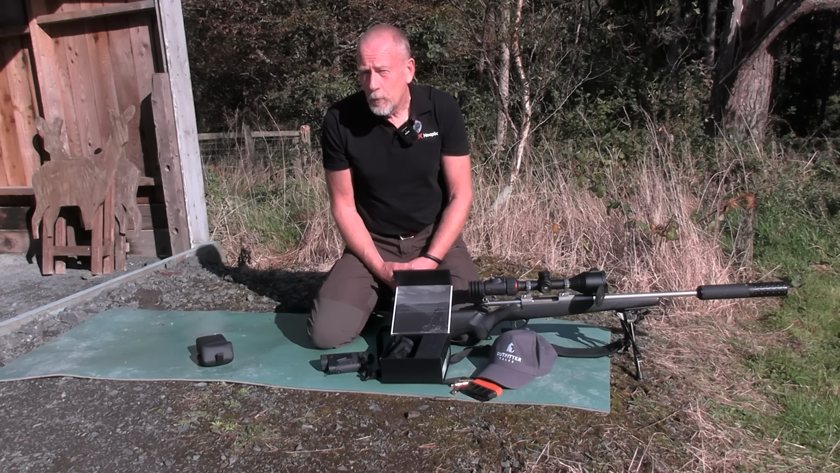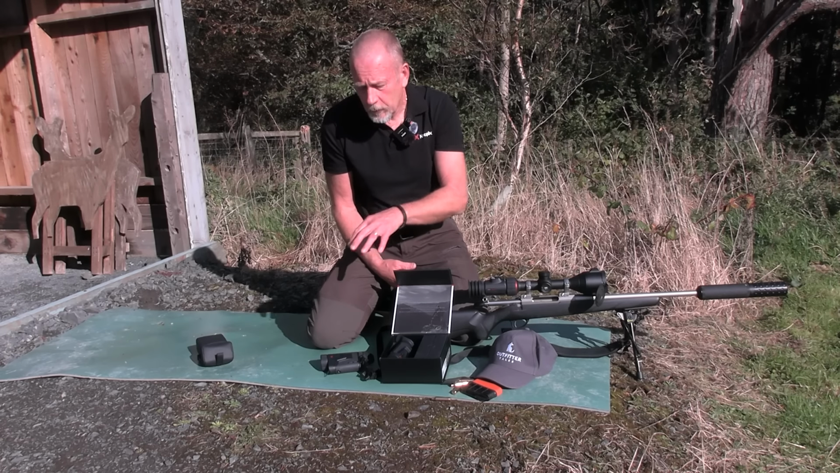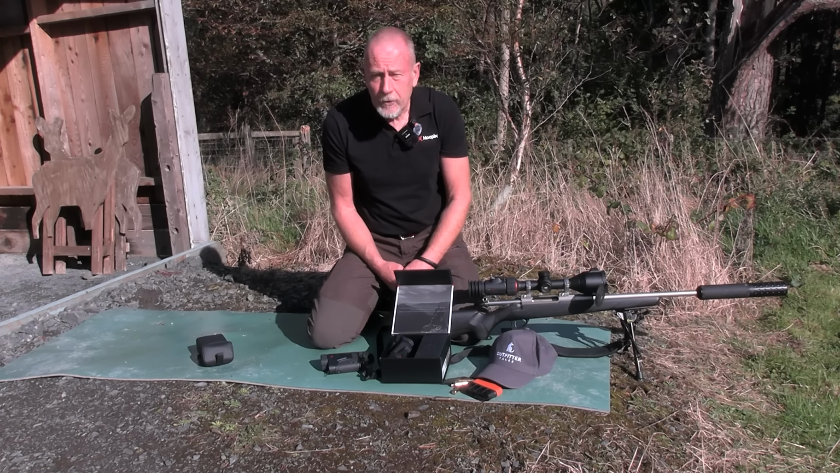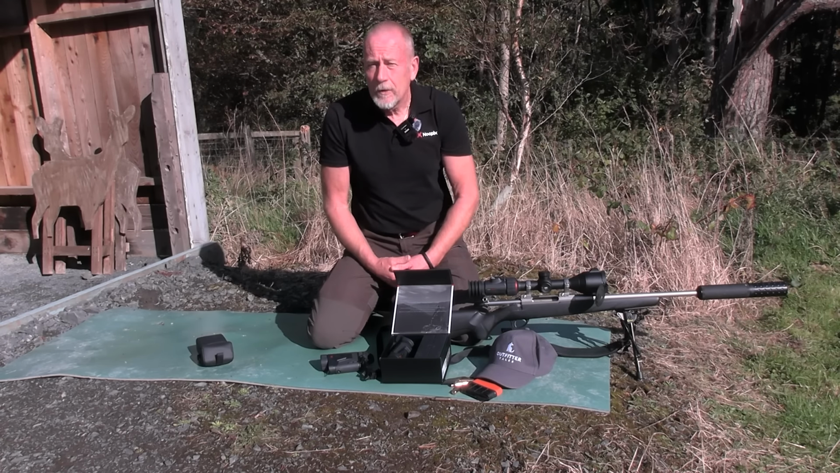Nocpix kit in general is superb. We're reviewing various items and each one's got its own use. If you're a fox-in man, you probably want maybe one of the larger upgrades, the Vista or something like that. The thermal binoculars are brilliant too. So it really depends what you're doing. But for me, with my day job, that's the unit that's out with me.